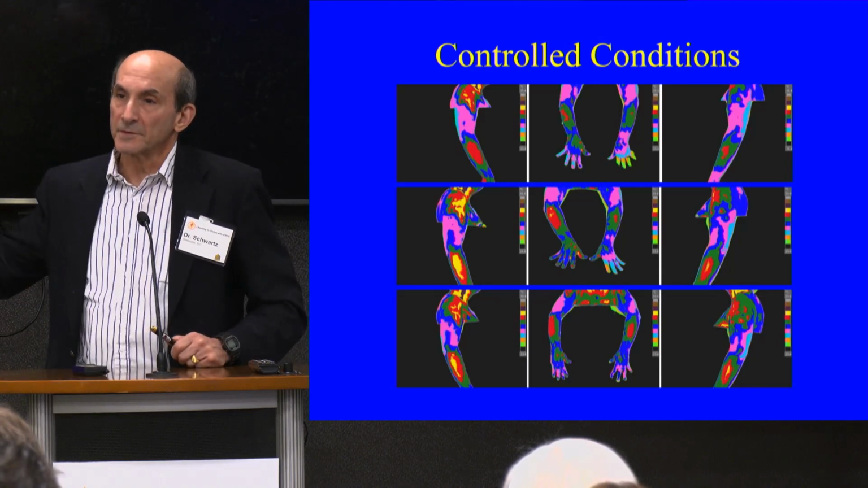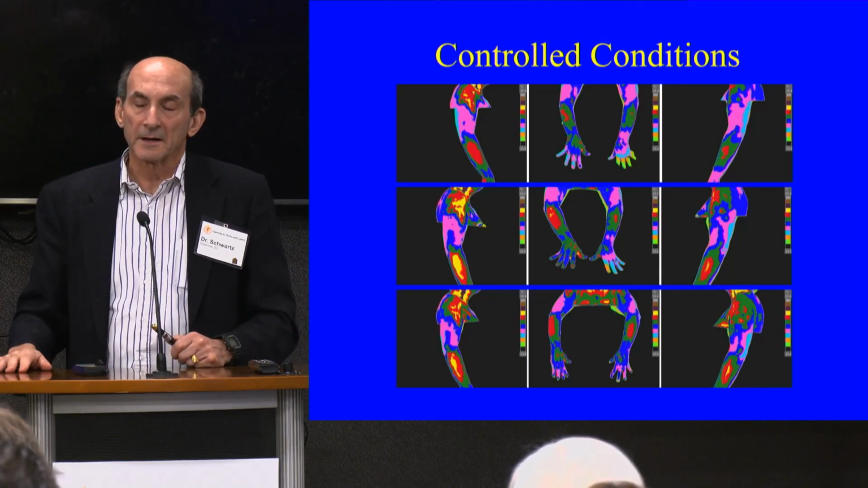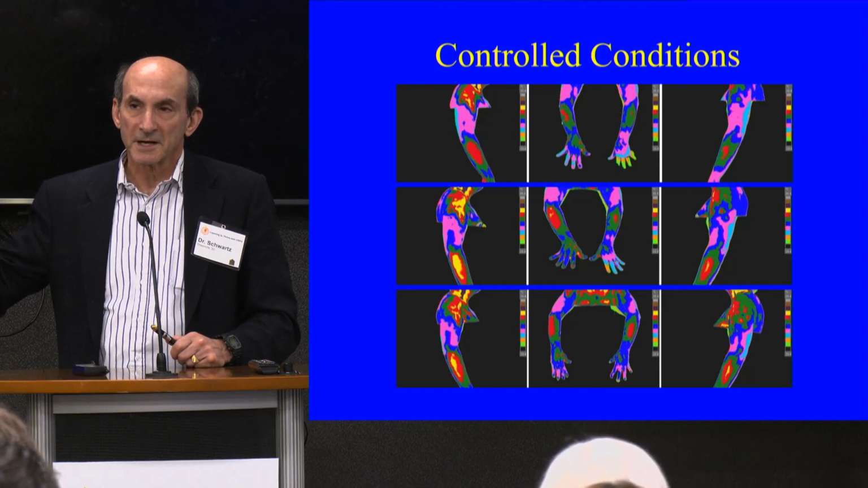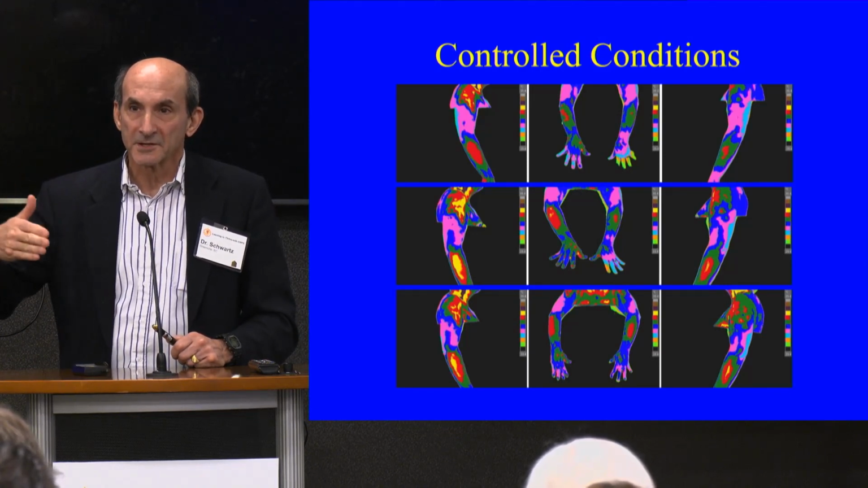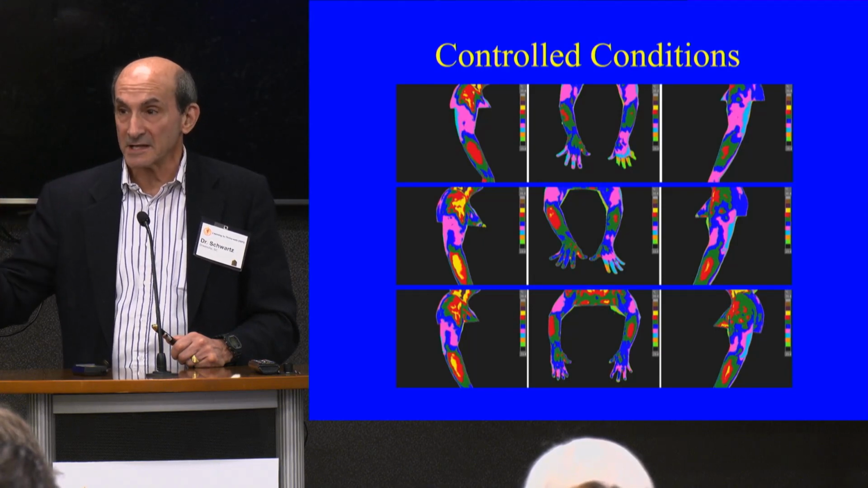By the way, you could be the reverse. You could look normal and I'm done. But if I put you under additional cold stress, you break down. Okay, so one of our protocols is that you need to do this over time, not just a set of images.